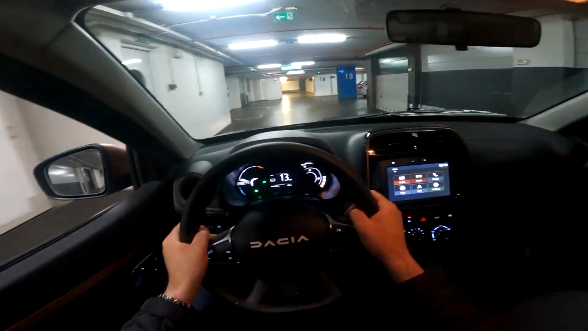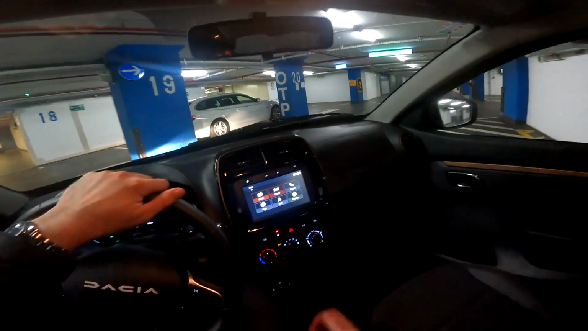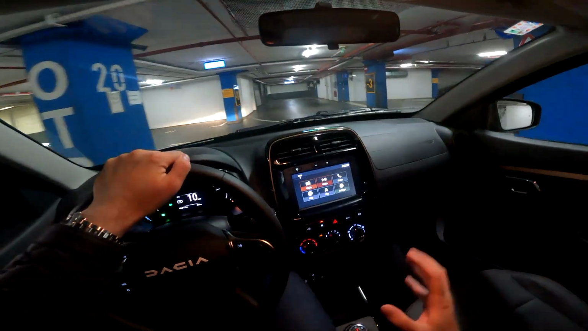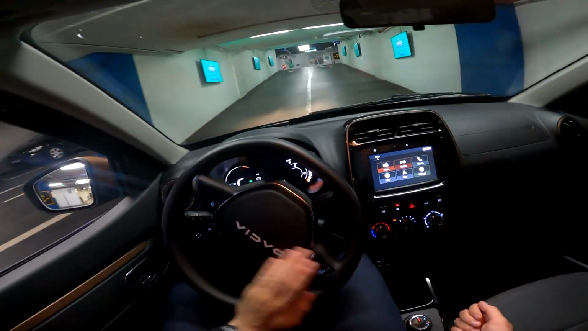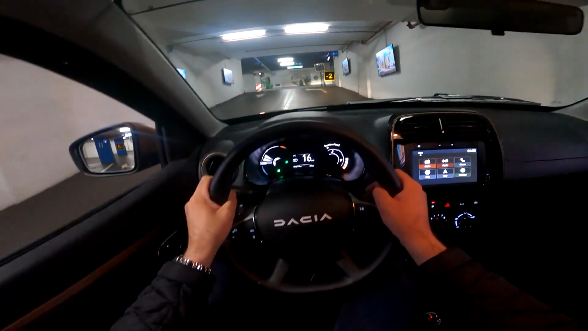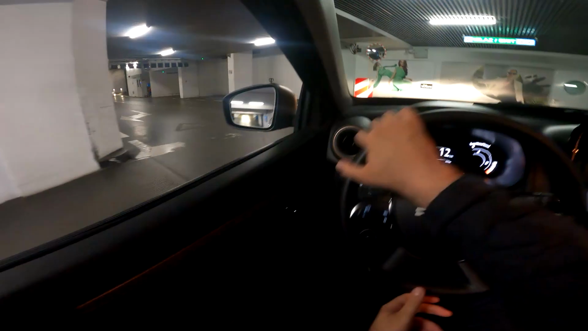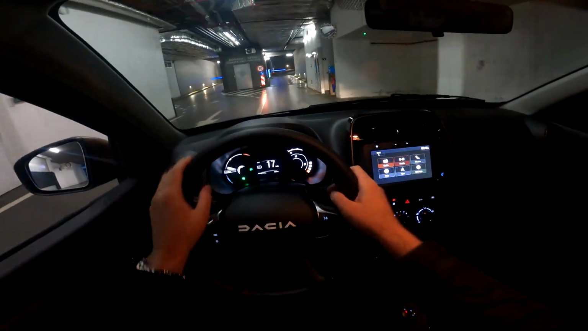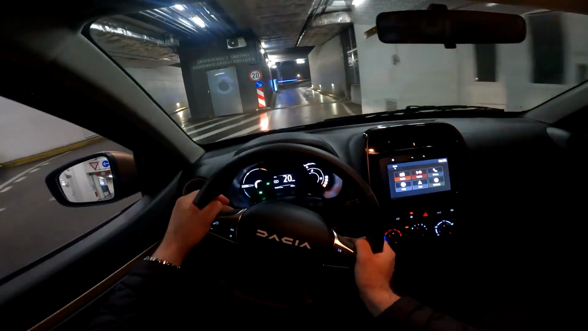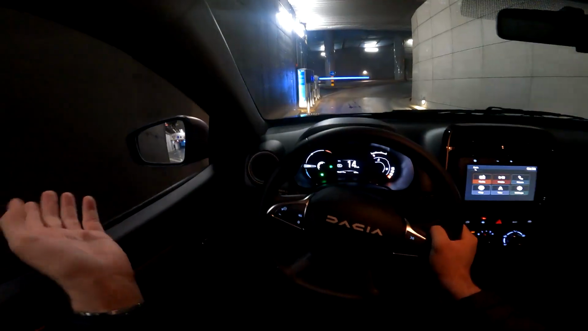And in the city, this car is very good actually, because of course it's an electric car, therefore you have instant throttle response. And as I already told you, 125 Newton meters of torque, that's really decent. So you will have nice acceleration in the city, and I think most of the buyers will drive this car, of course, in the city. Now we are ready to go on a night drive.